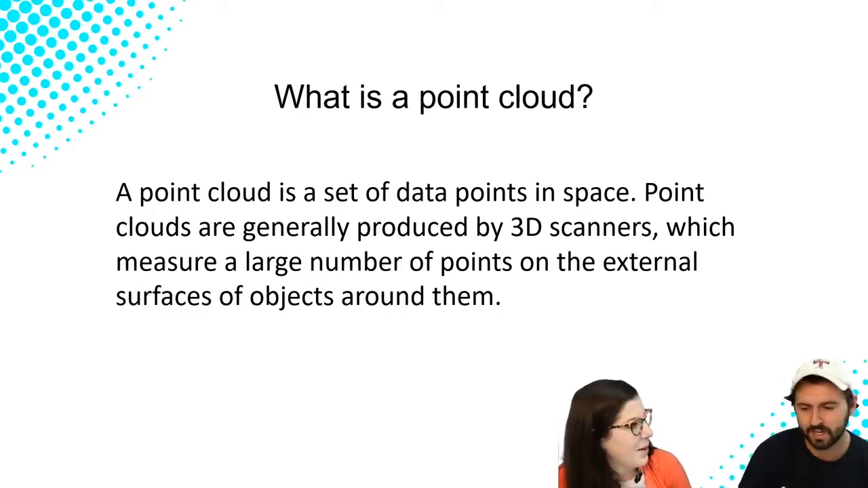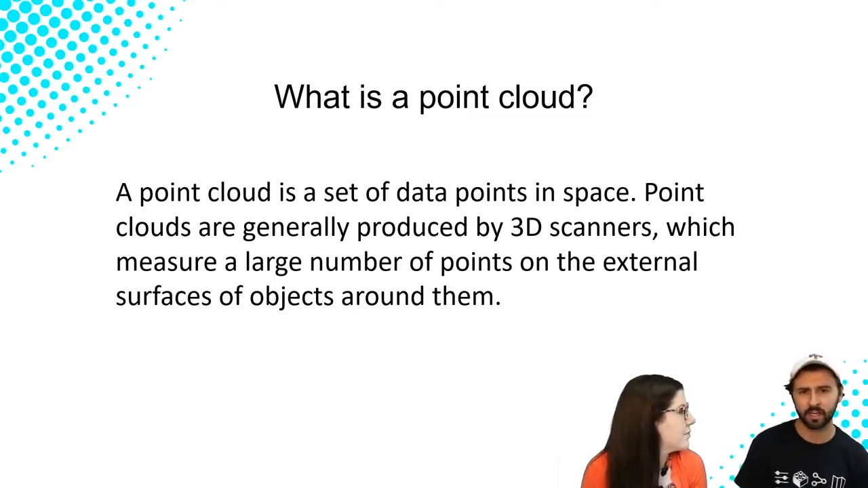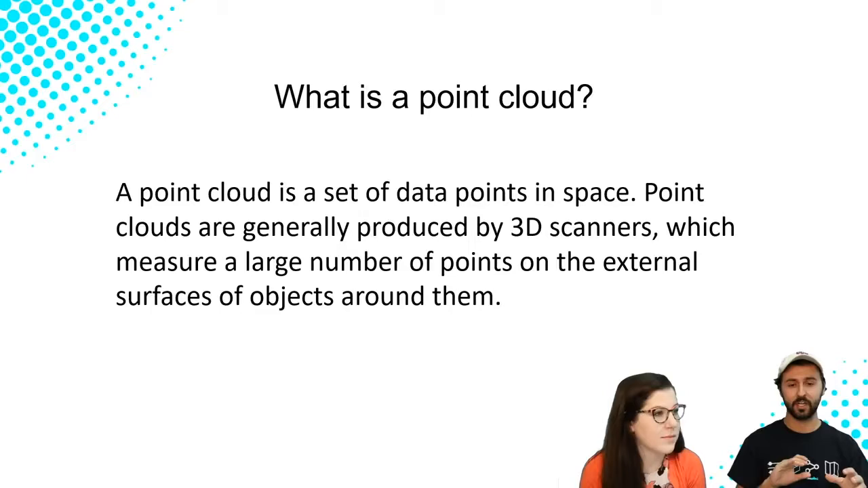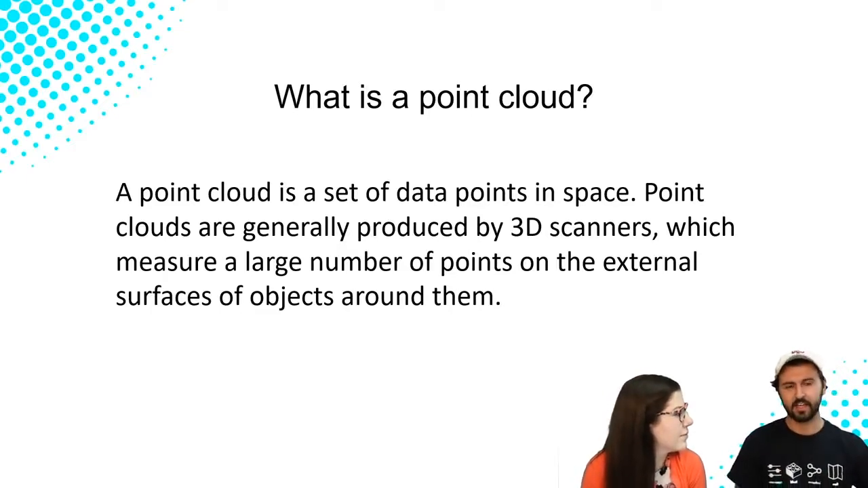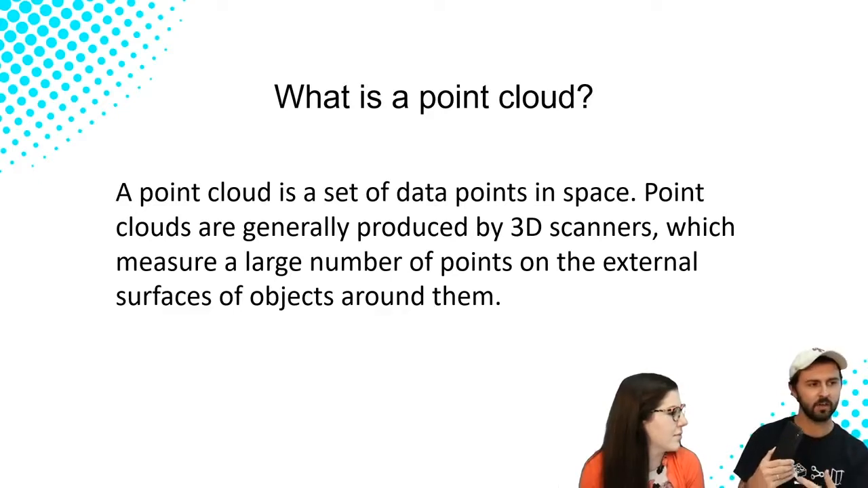So we want to talk about the foundation of why you would do a scan, which is to end up with something called a point cloud. Most of you probably know what that is. A point cloud is a set of data points in space. Point clouds are generally produced by 3D scanners, which measure a large number of points on the external surface of an object. So to scan something, let's say, got my handy iPhone here, when you scan an object, you would get hundreds or thousands of little points that would encapsulate the object.